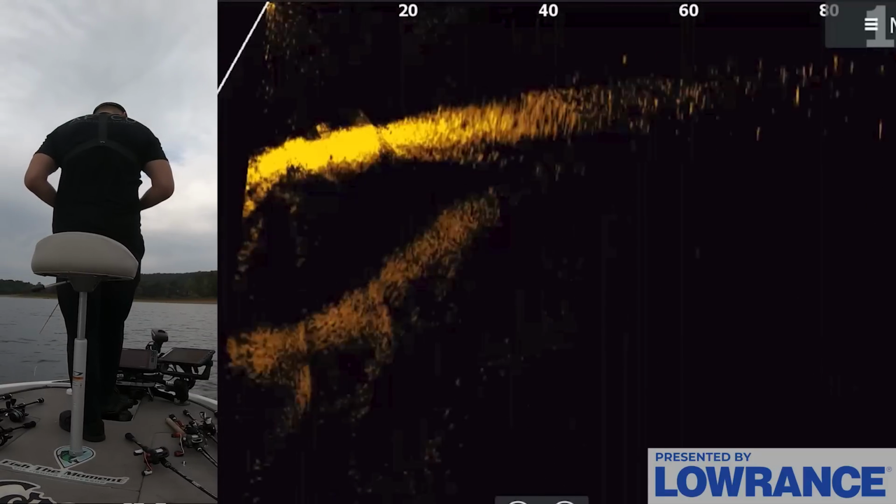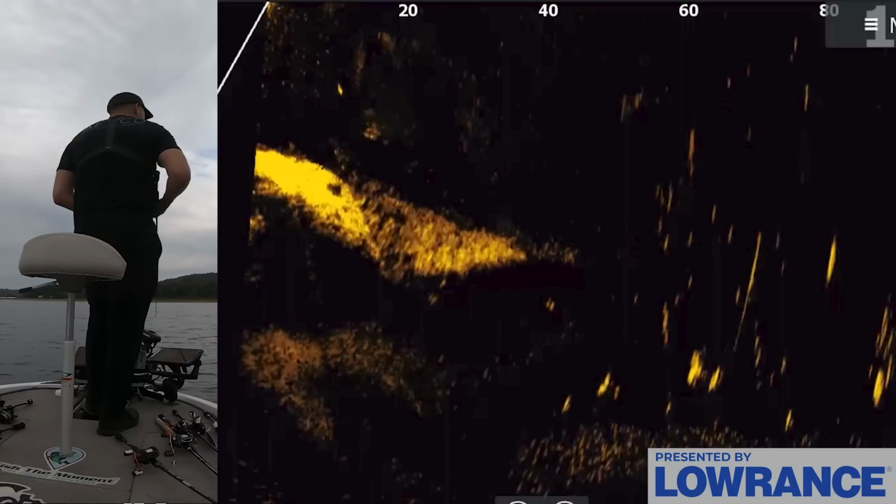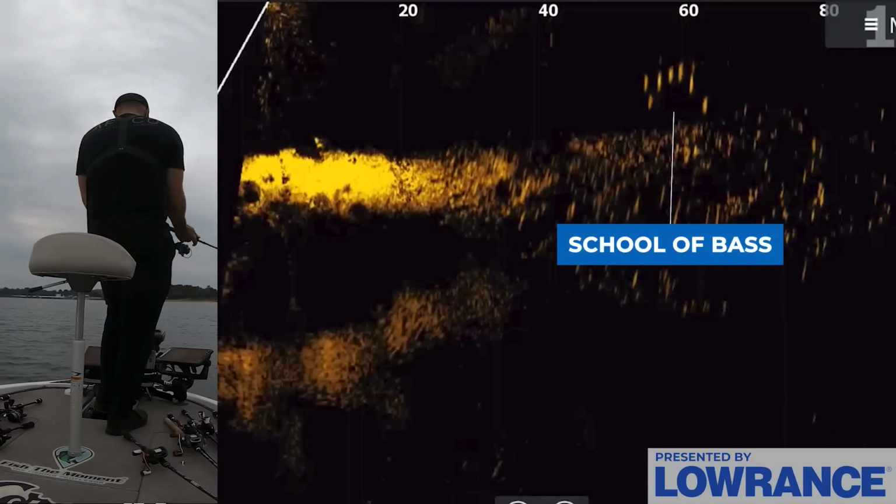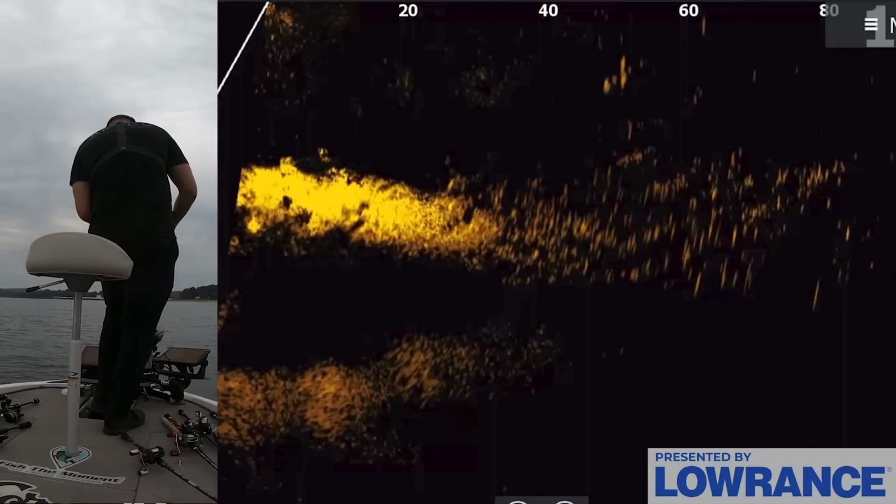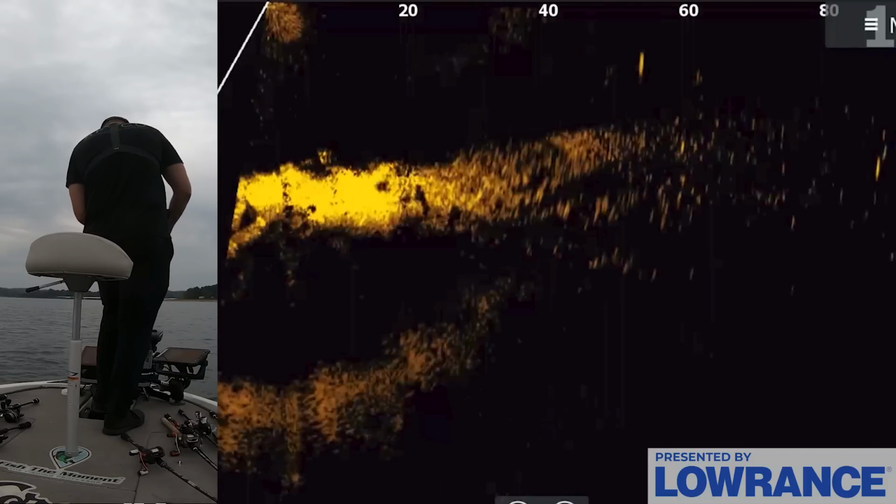So I'm going to roam around here in the middle of this ditch, which we're basically right in the dead center, just on the edge of that ditch that we graphed earlier, where we were seeing all those fish on the bottom that I was showing you. There's fish on the bottom, obviously, but some of these fish are roaming as well. There's just a lot of fish in this area.